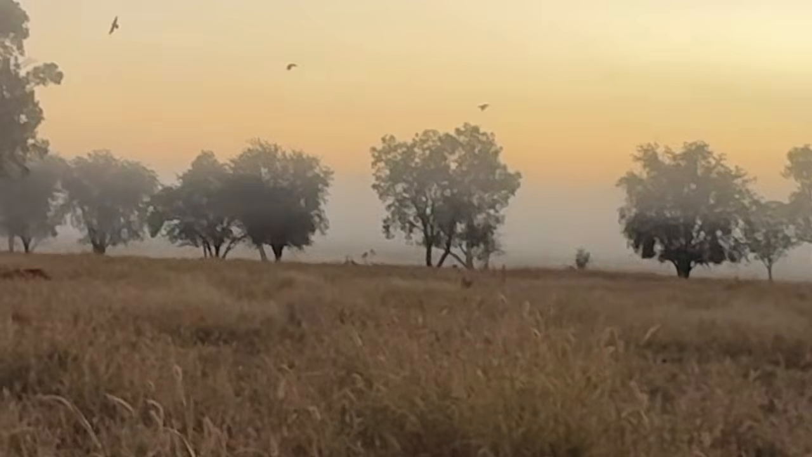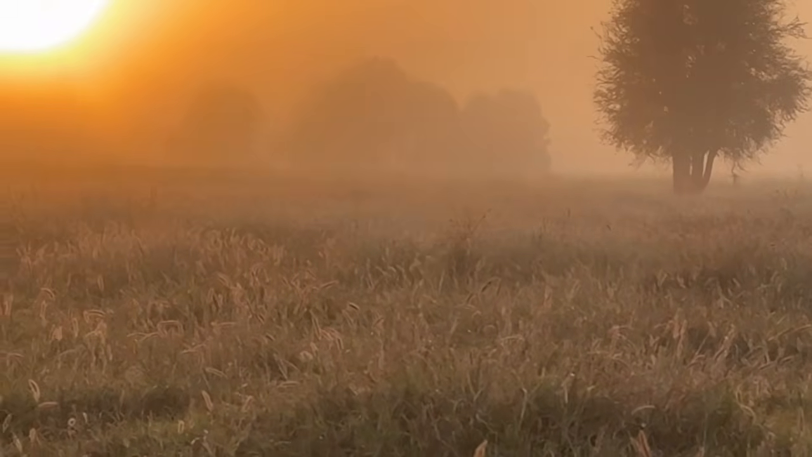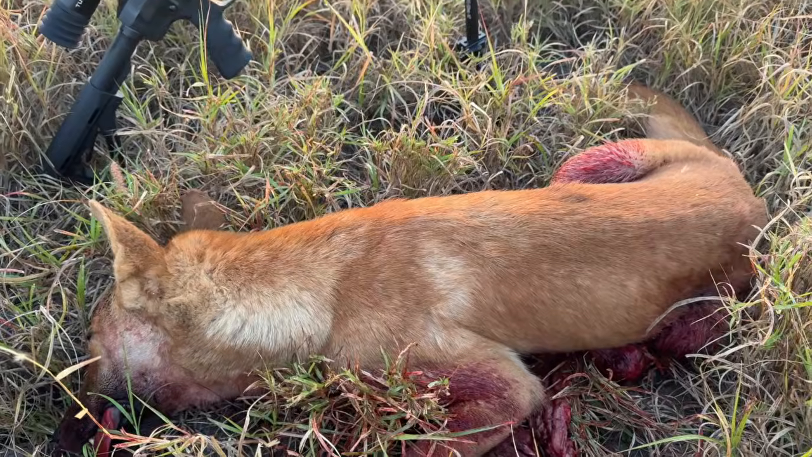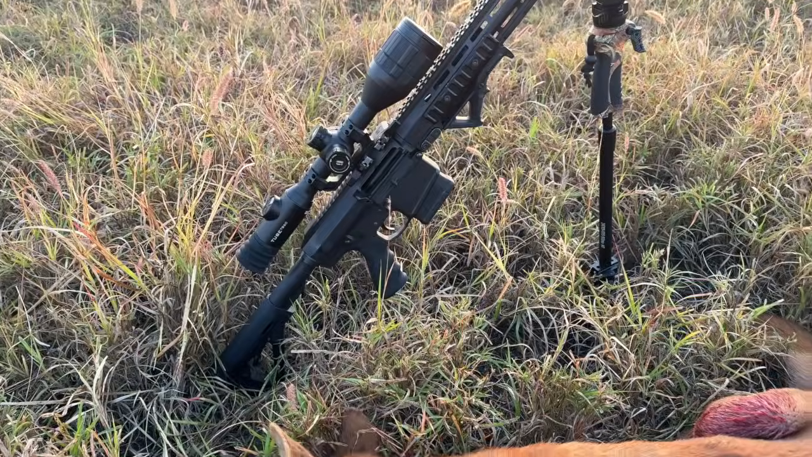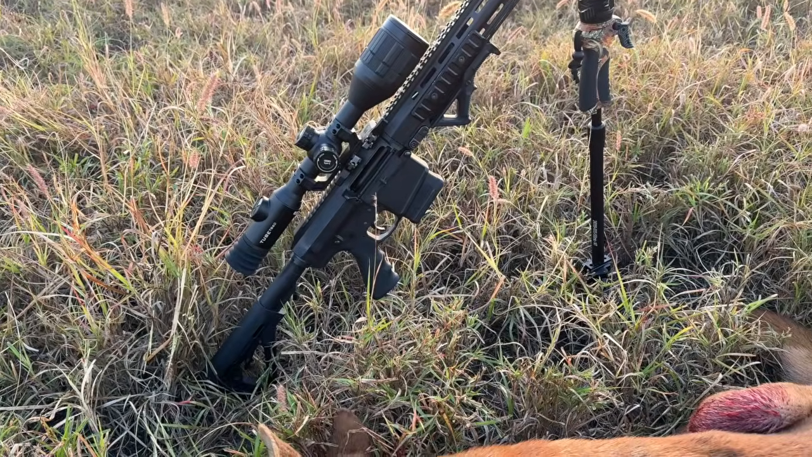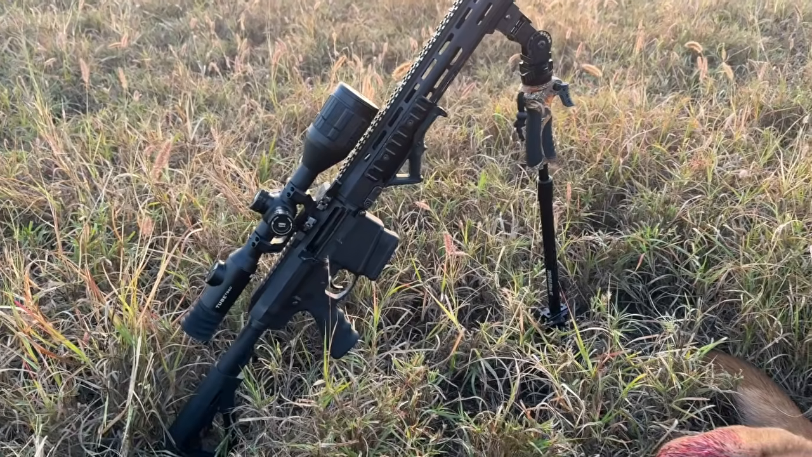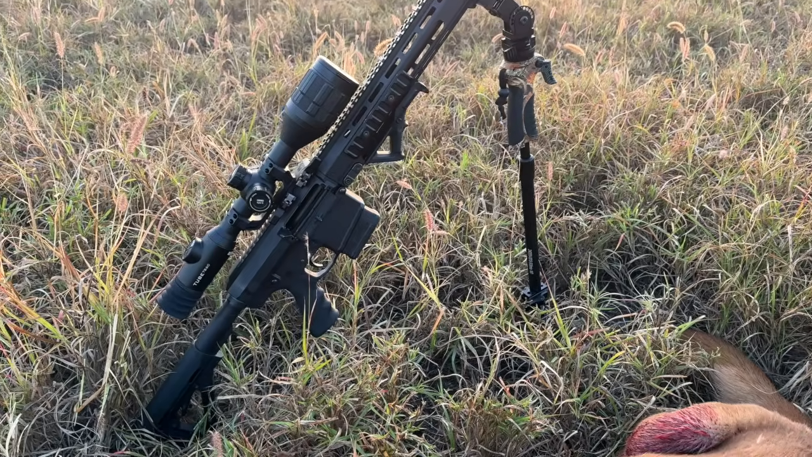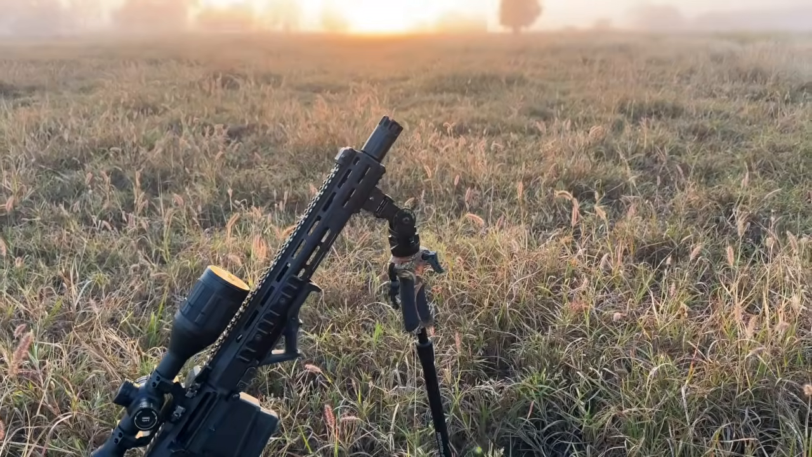It's pretty foggy here this morning, so it's getting heavier as the sun comes up too. But anyway, good result for getting this one big male down. That MPR 308 did the job, but would have liked to have got more, but when they're running across you like that, I rushed the shots a bit too much, and yeah, it happens.